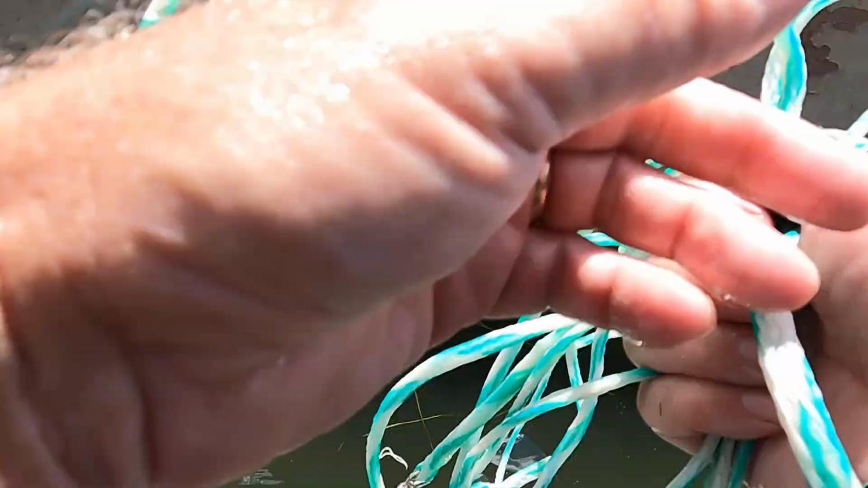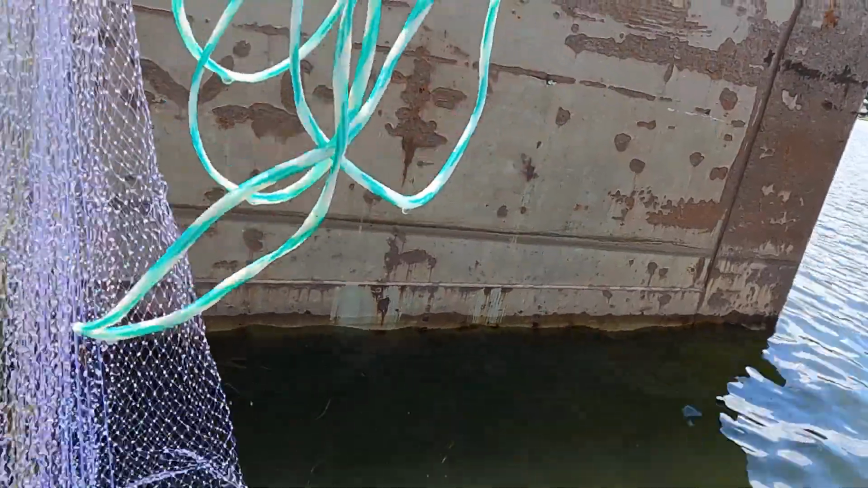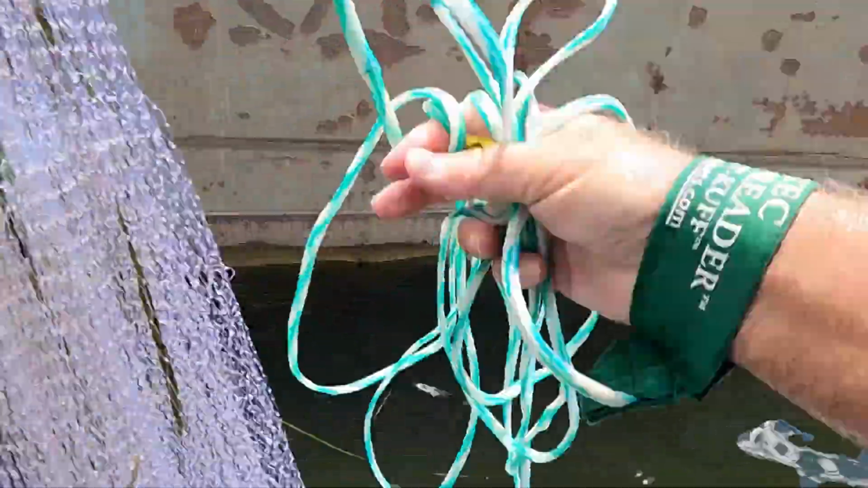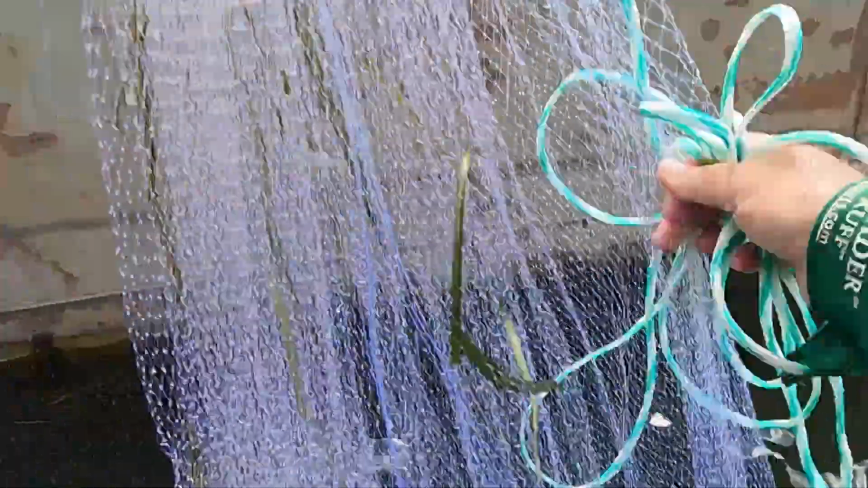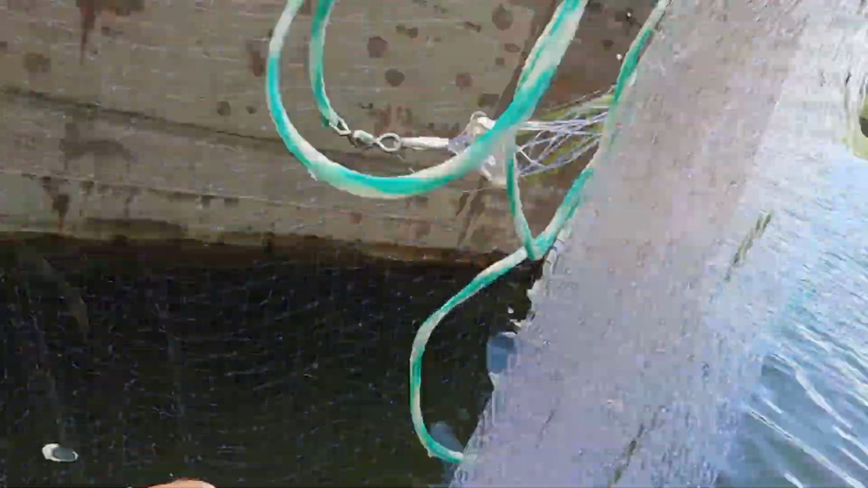Maybe. No, just a bunch of little bait. Ain't nothing but little bait in there. Wow. Well, 40-pound eelgrass. Stand that stuff.